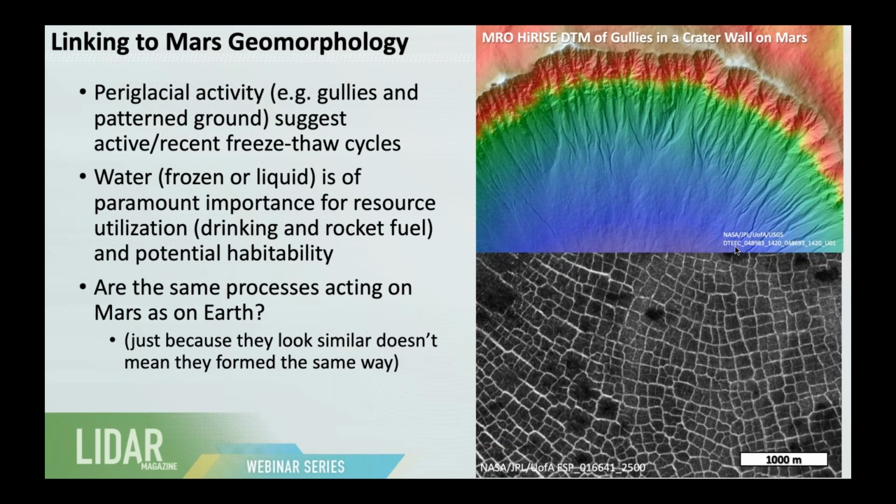And so for us to understand how do you make such similar looking, but order of magnitude larger features, how is that different, and how is the terrain different to allow that? And so that's what this ground truthing using the lidar is actually doing for us.